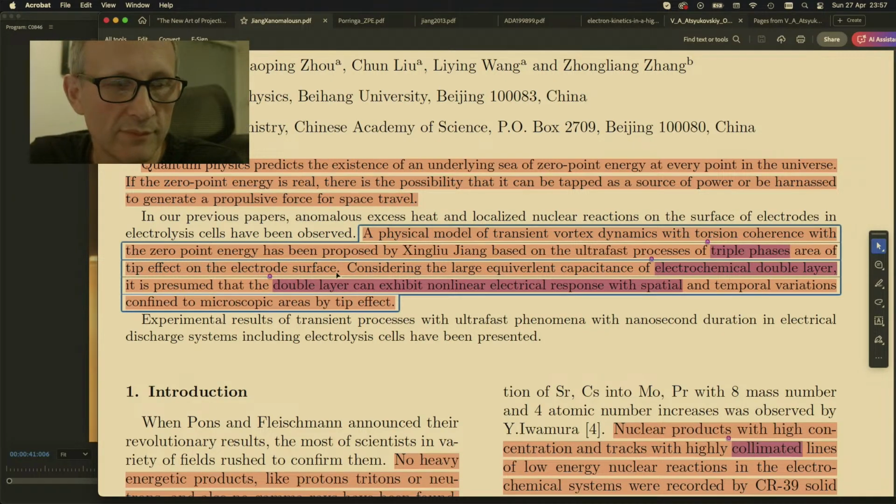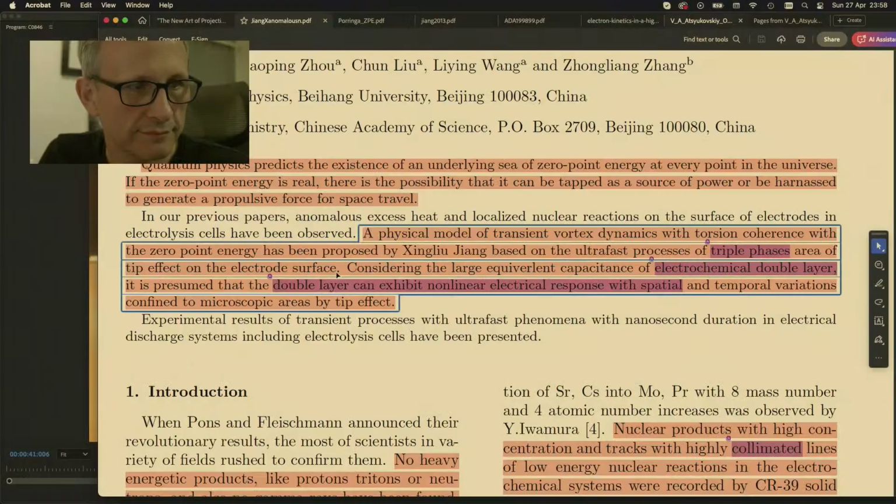Right. What is he talking about? Tip of an electrode, and you have triple phases, right? What are the triple phases? If you're working in an electrolyte, you would imagine that would be liquid, gas, plasma. Liquid, gas, plasma. Triple phases. Okay?